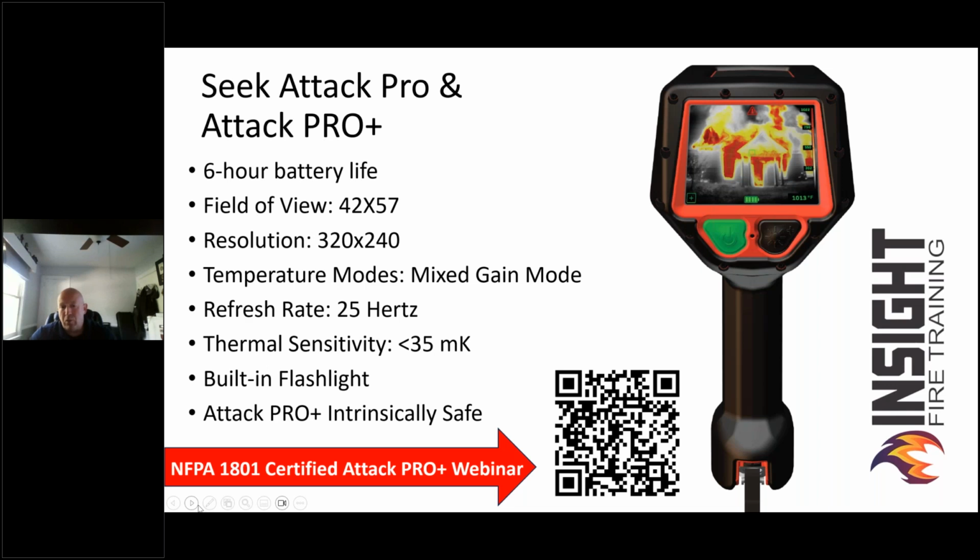It has the standard 320 by 240 resolution that NFPA requires. It is the only manufacturer on the market that uses something called mixed gain mode, which we'll talk about. It has a 25 hertz refresh rate, and we'll share with you how that outperforms many 60 hertz cameras. A lot of firefighters just look at paper specs and don't actually test it in performance to see what it'll do, and it will shock you.